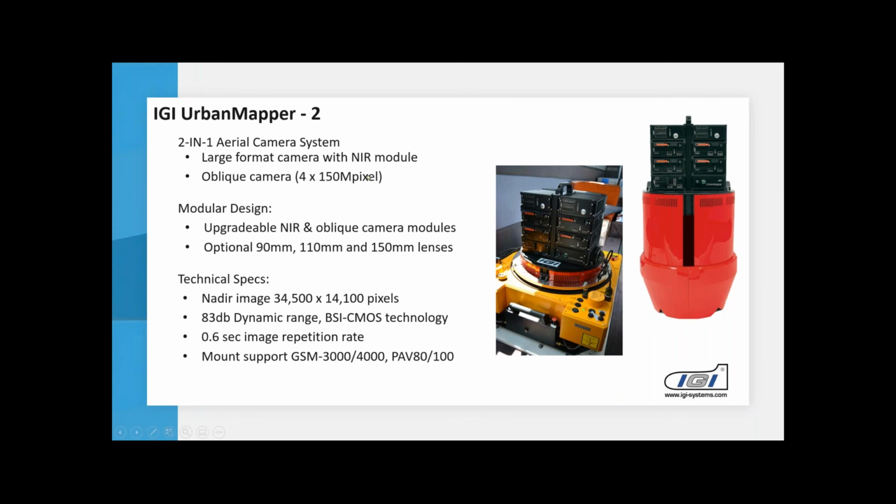We have a large format camera with a nadir module for the nadir view. We have 4 oblique views. It is all modular, which is quite interesting. For example, Iwood was telling that they are now operating a 450 megapixel Digicam. This is, let's say, the nadir view of the UrbanMapper 2. So they would always be able to upgrade their system with oblique camera modules, just in case they want to upgrade the system to this capability.